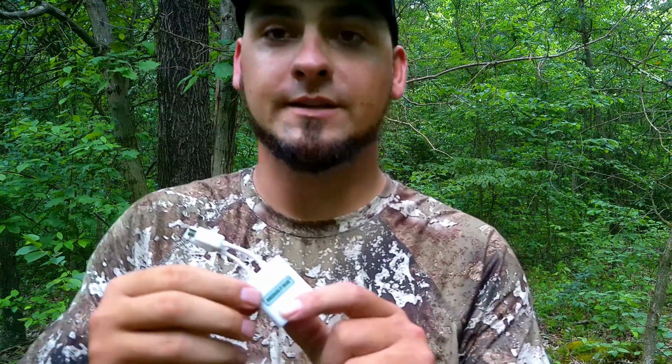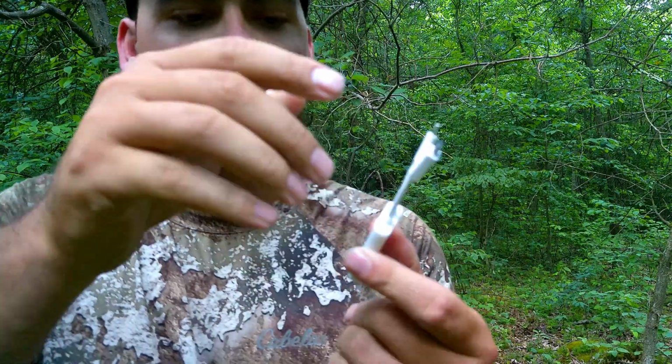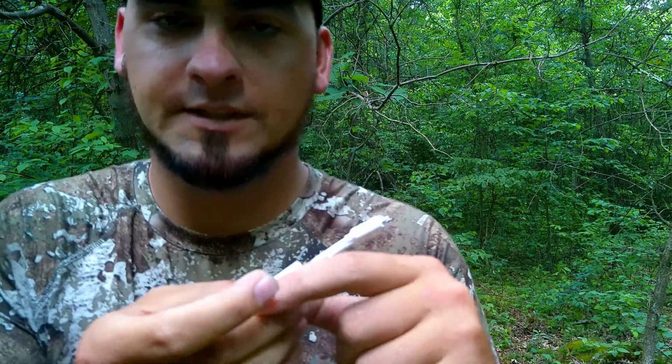I do have one of these. I don't know if you guys ever seen them. The SD card goes into the slot, and then you can plug this into your phone and just check your pictures right there. But I have an extra SD card for both of these cameras, so I'm just gonna swap the SD cards out and just take them home, put them in the laptop because the screen's bigger and I can see better. So, but these come in handy.